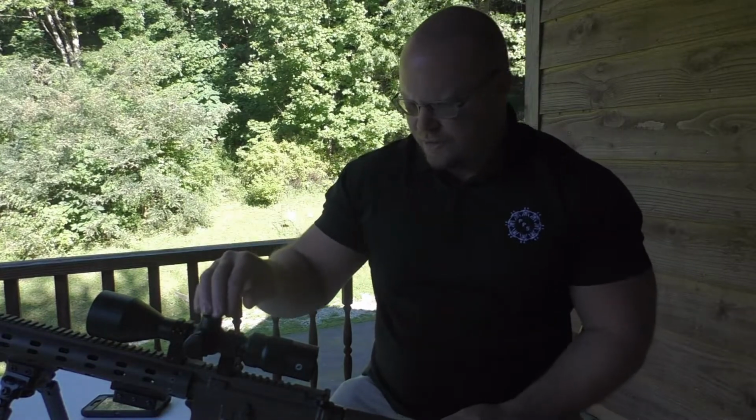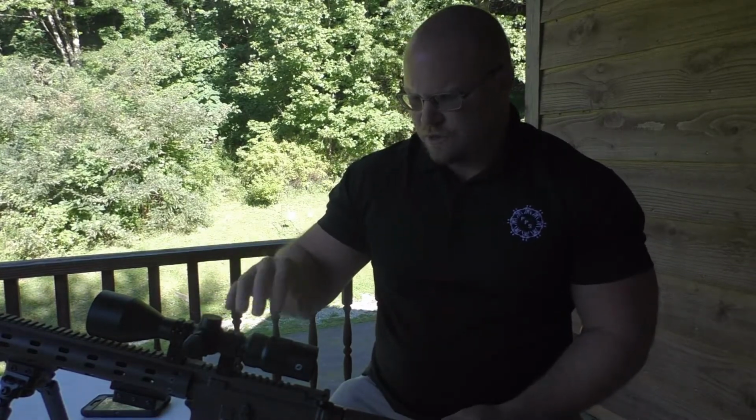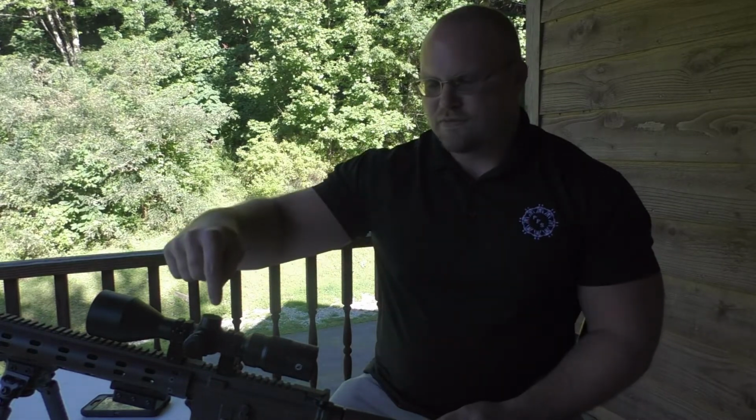Sticking with the scope, I don't really have any major negatives about the scope itself other than what I already shared with you guys about the turret system. I don't like the 1/8 MOA, and they've given you supposedly a usable turret system with the numbers on it, but it doesn't match up. Moving it from 0 to 1 is not 1 minute. That is half a minute, because going from 0 to 1 is 4 clicks, but this is a 1/8 MOA scope.